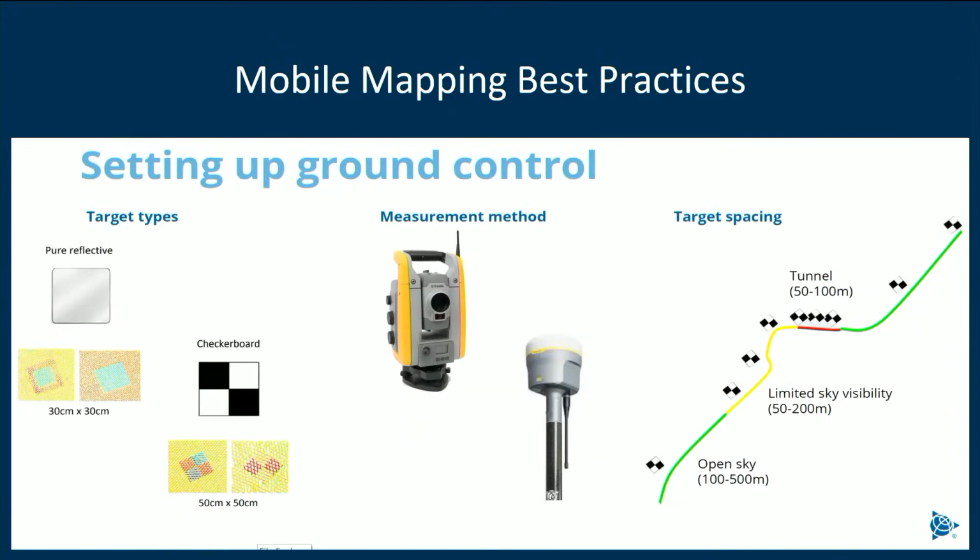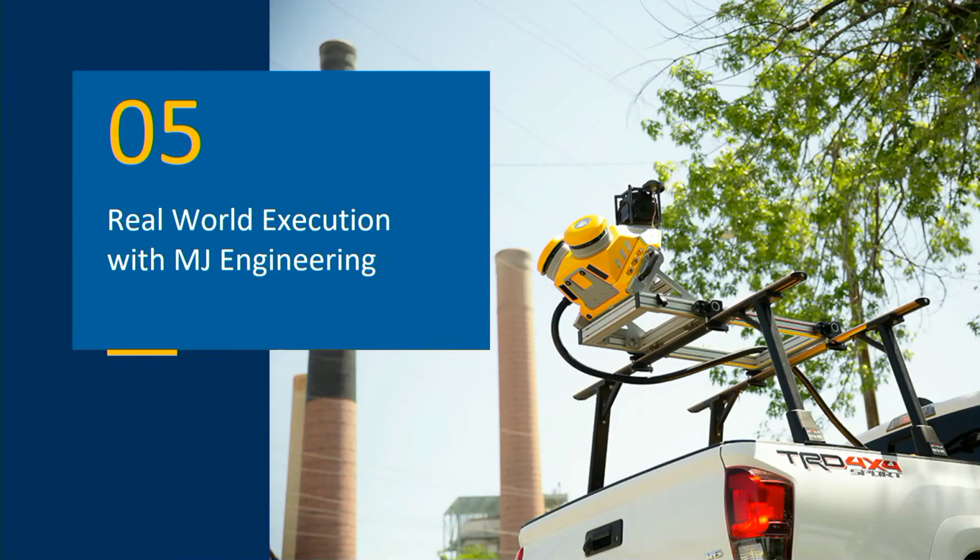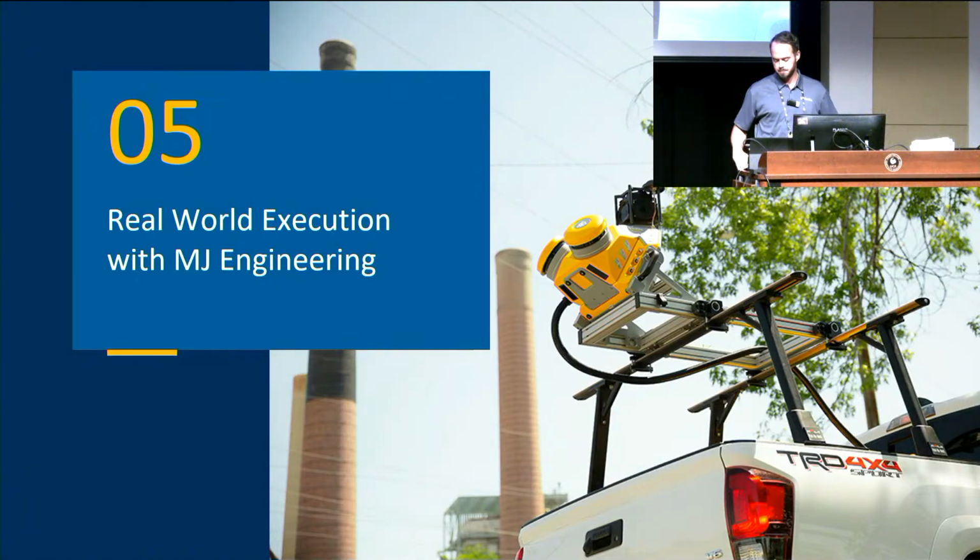And of course, ground control. Again, this is a little outdated now, but targeting and spacing are really important. And depending on your GNSS availability, you could stretch out your control targets a little more or less. Now, I just gave a quick recap, because now Scott can join me up here and talk about some real-world projects that we've dealt with this year, in some really challenging environments, and maybe even how we overcame some of it.